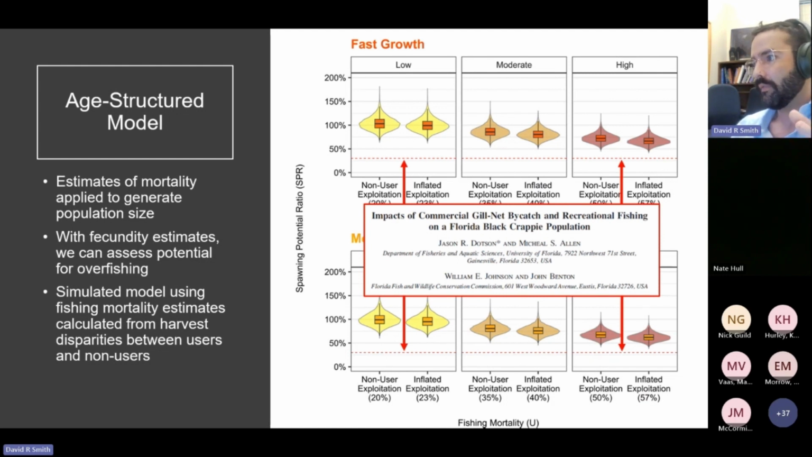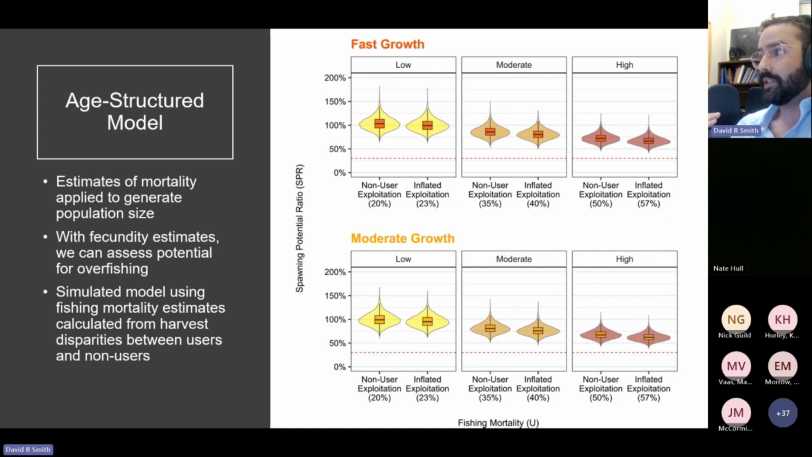We borrowed this from another age-structured modeling paper surrounding crappie populations in Florida. And as you can see, even at the highest levels of exploitation, we don't have simulations reaching below our estimate of recruitment overfishing.